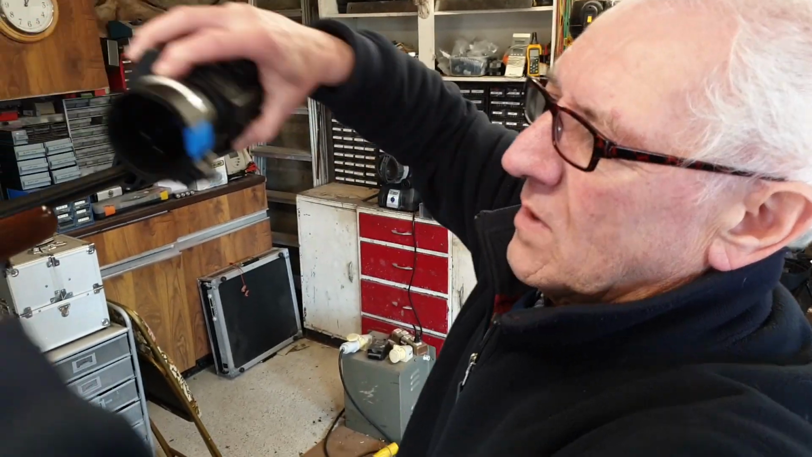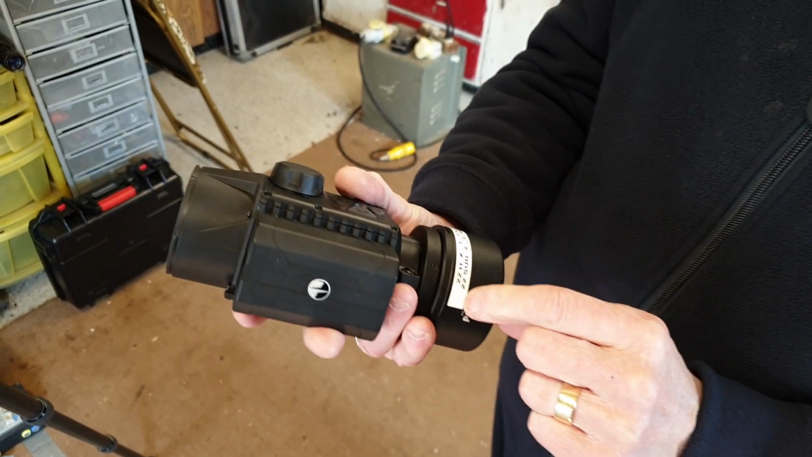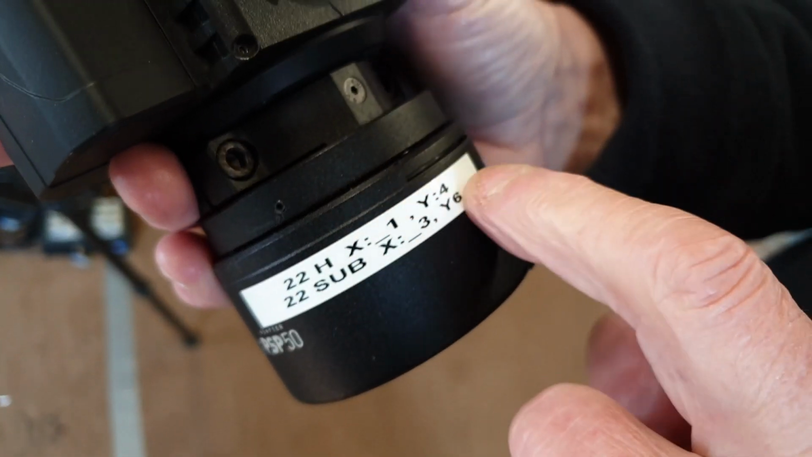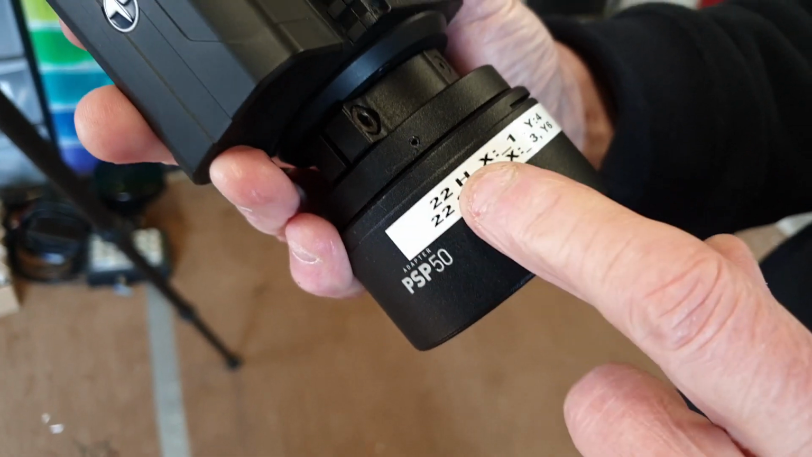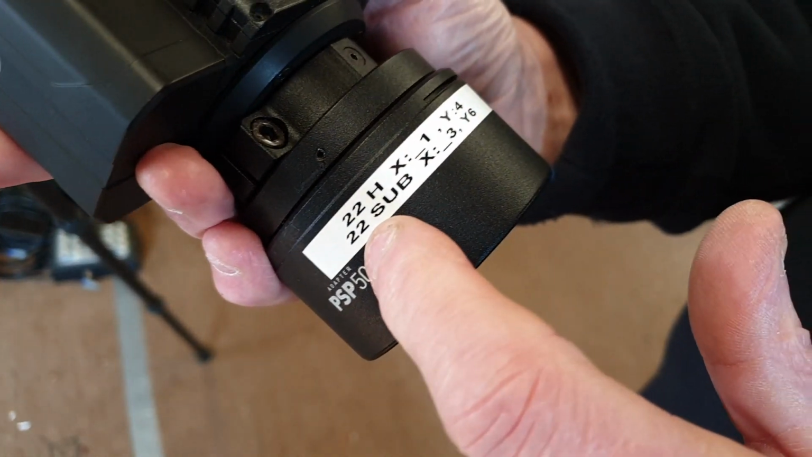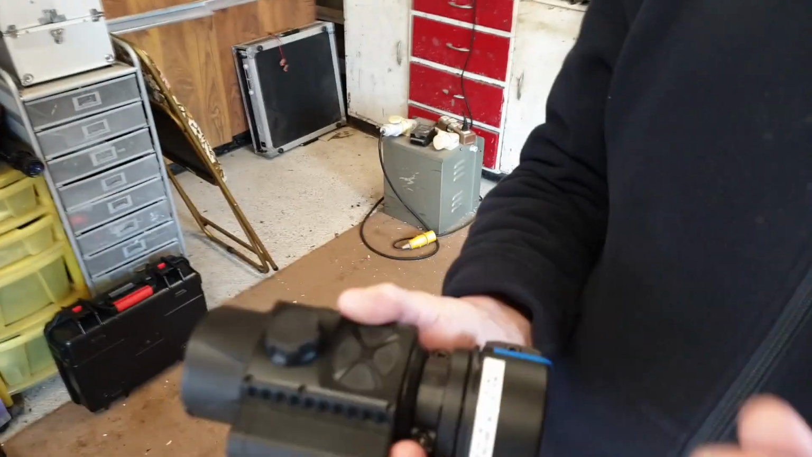Got you. So because I use this on two different rifles, I use this on my 2.2 Hornet and I use it on my rimfire as well. What I've done is I've got a little piece of tape here, and these are my offset X and Y offsets for the display. So if I put it onto the Hornet, I can go into the menu and dial in these offsets. Or when I put it on my 2.2 rimfire, I can go into the menu and dial in those offsets, and I know then that my zero is absolutely perfect.